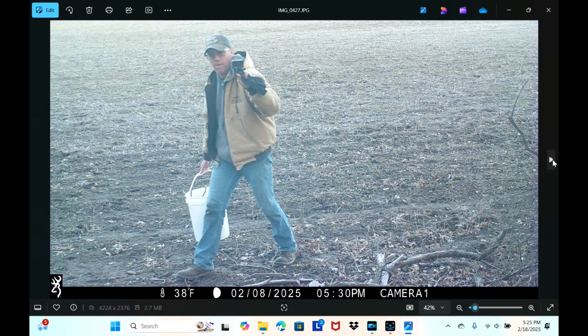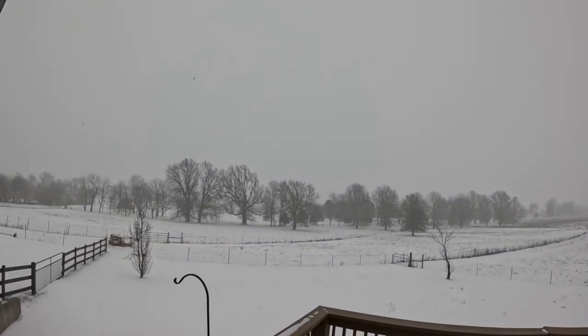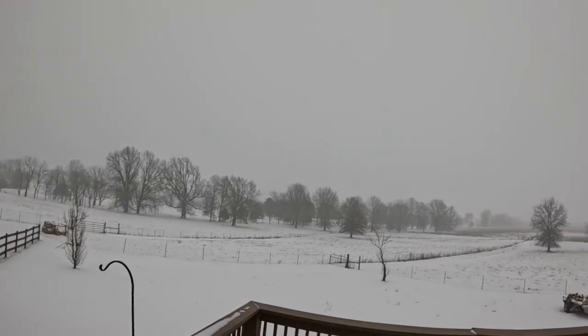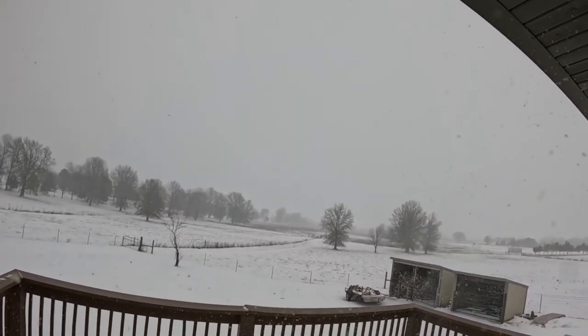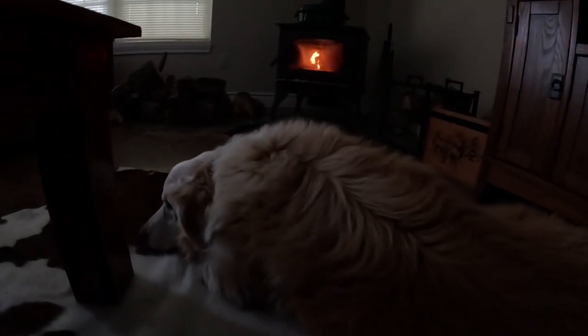And there's me. So, hey, thanks for coming along. It's a great day to be doing this. It is cold outside today. It's snowing. It's about 6 degrees outside currently. So, sitting here inside in the warmth by the fire, it is an awesome time to go through these cameras.